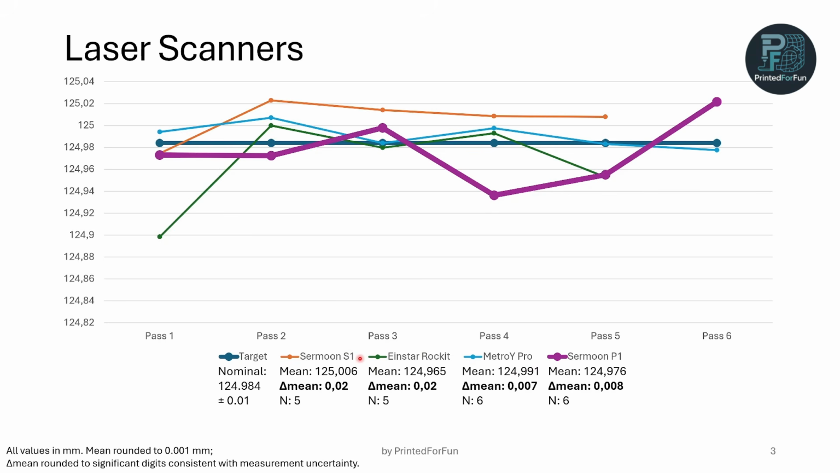And I also can spoil a bit. I will shortly add the Revopoint Rockit and the Einscan Rigil to these comparisons, so stay tuned. So with the result, I'm very happy. You can see there's a bit of a spread, so the delta mean may look a bit better than the line. But I hope you enjoyed, and stay tuned for the next accuracy specs or comparisons.